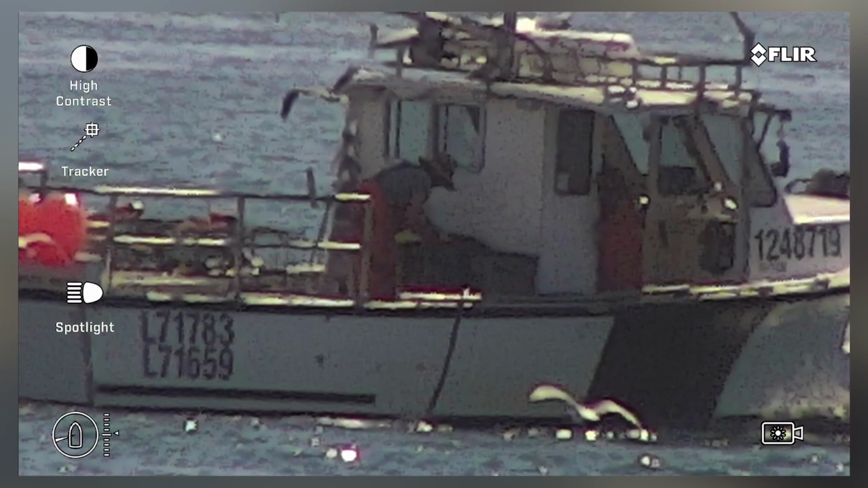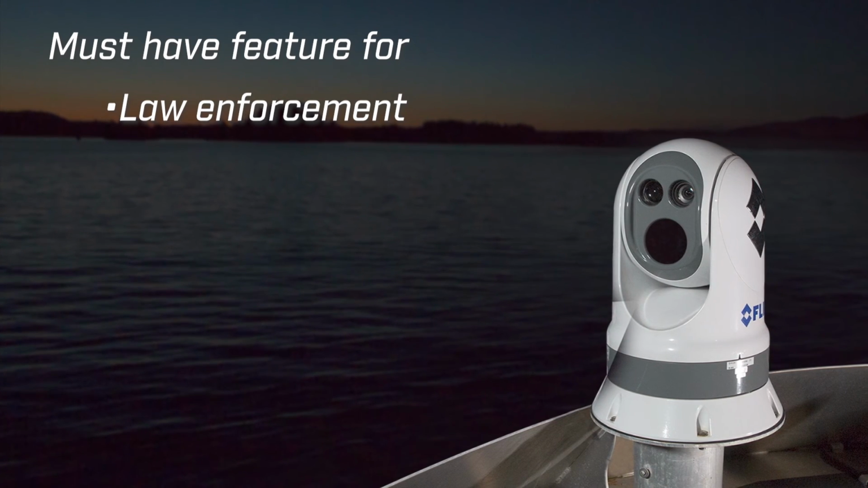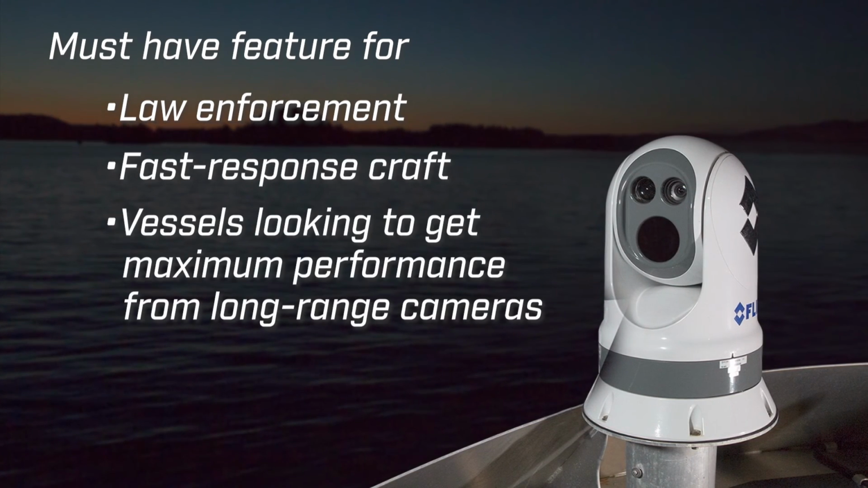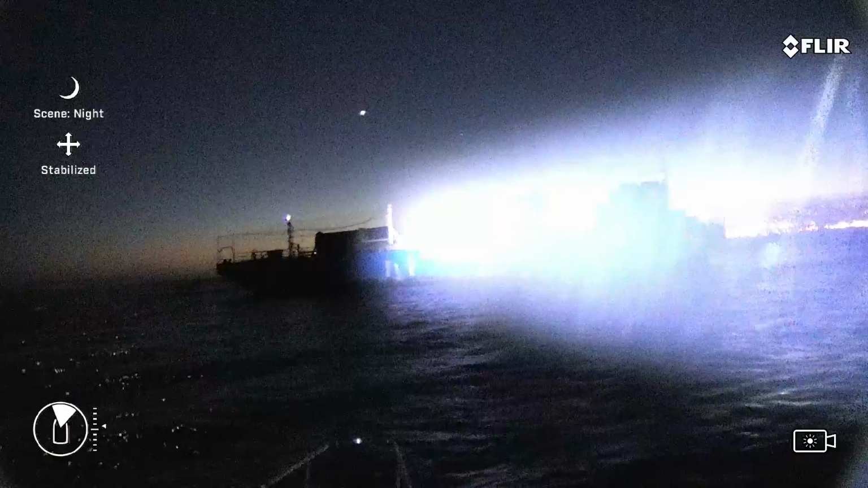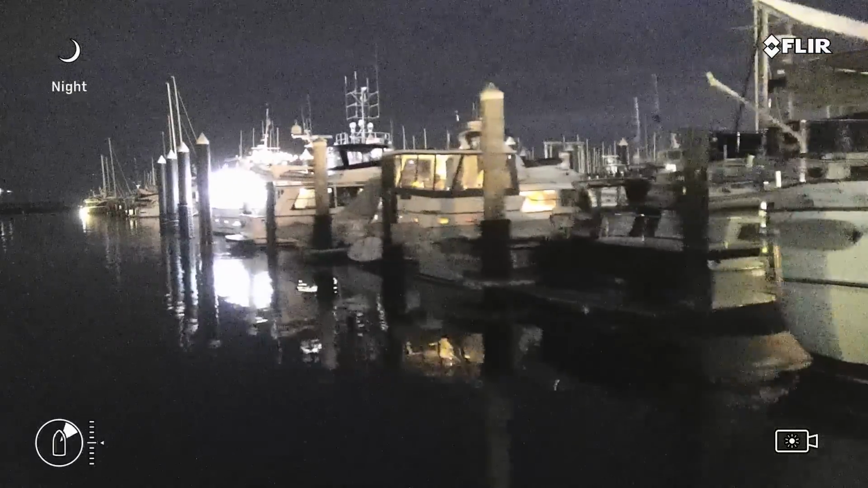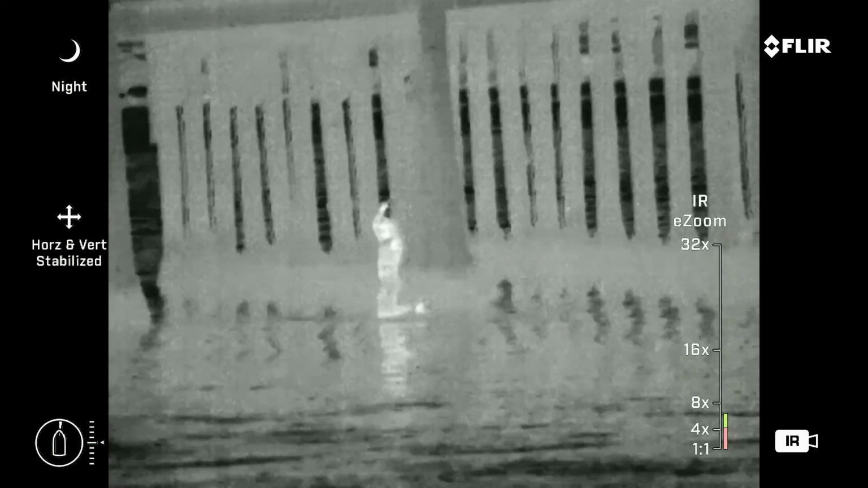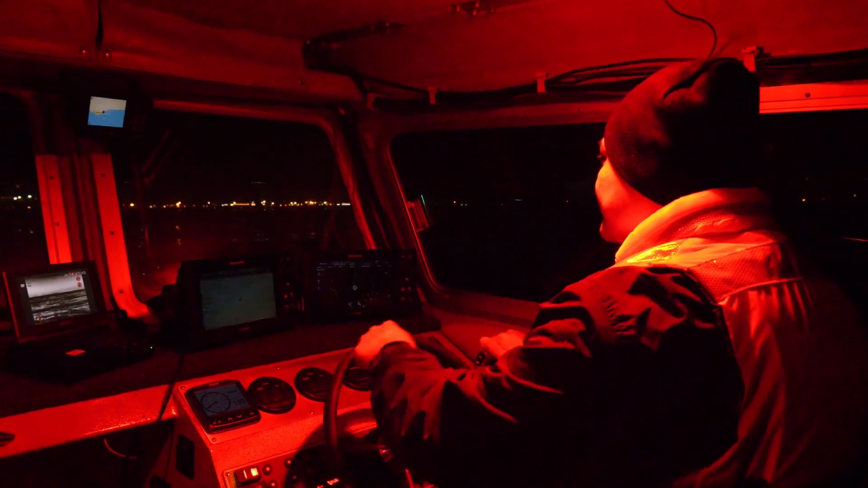The visible camera is a powerful tool for positive vessel identification at long range. This is a must-have feature for law enforcement vessels, fast response craft, and vessels looking to get maximum performance from their long-range cameras. M400 also has an integrated narrow beam spotlight that can be useful for lighting up targets for the daylight camera or for crew coordination. The beam is precision aligned with the M400's visible and thermal cameras, making it easy to point out an object of interest without embarrassing other vessels or ruining the night vision of on-deck crew members.